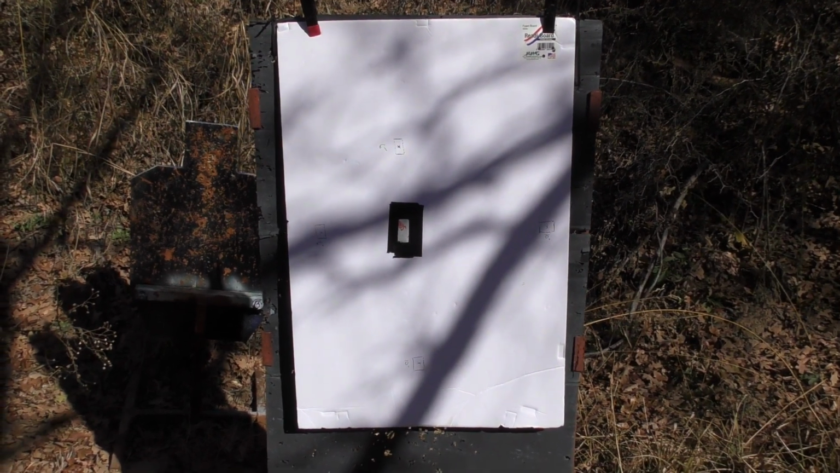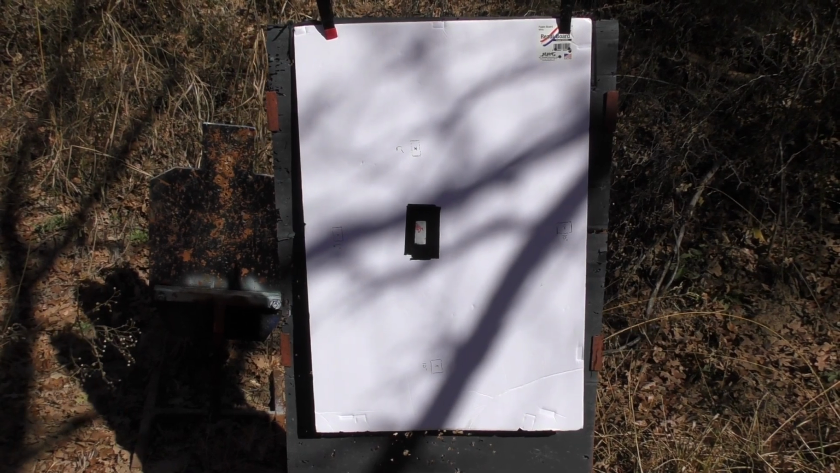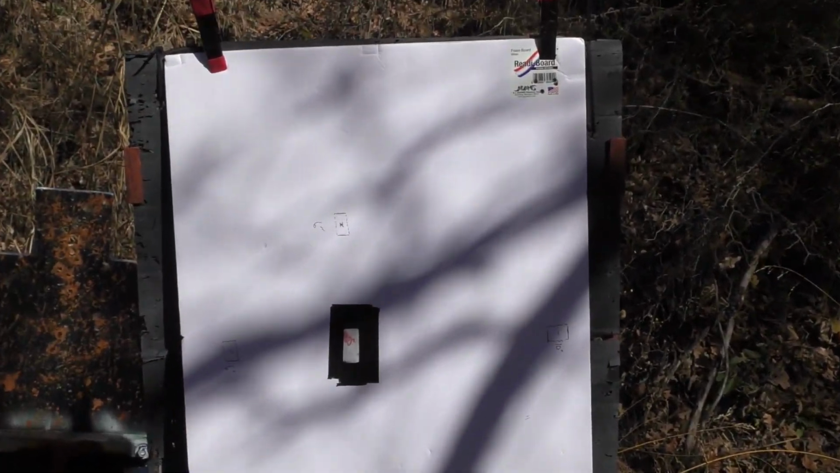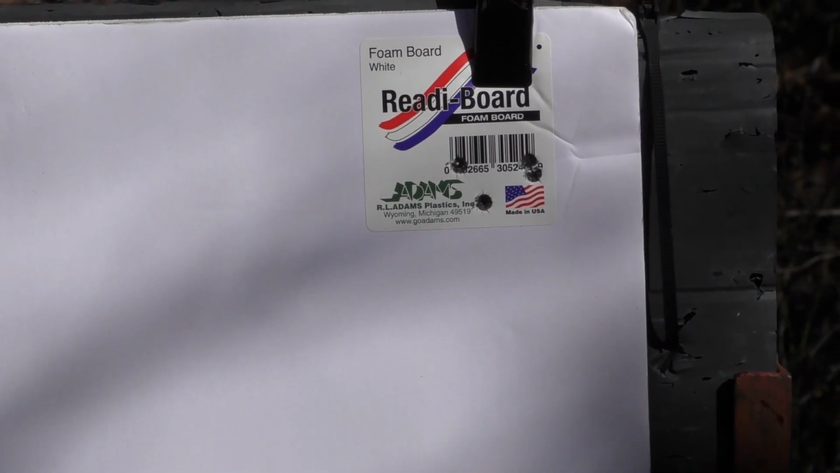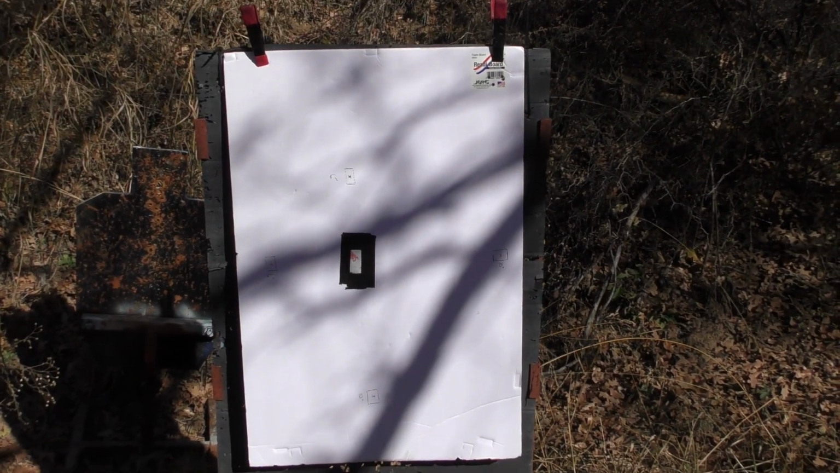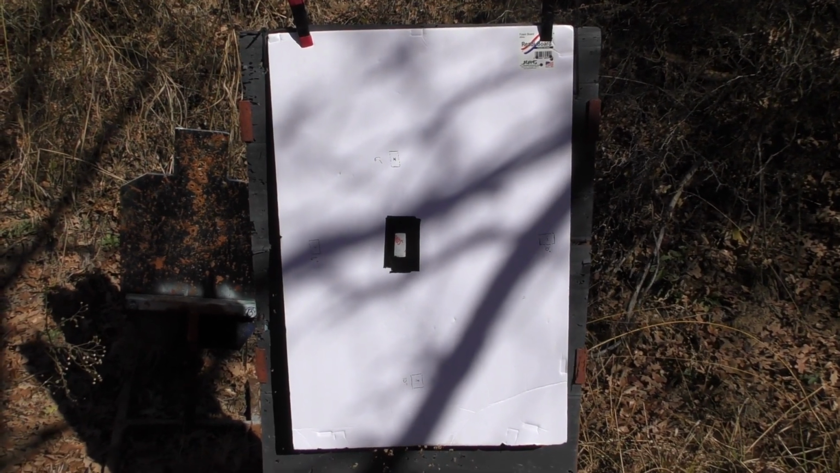Alright, so back here at 50, I went ahead and took 4 shots since I forgot to record the first 2. So our point of aim was this center chemical warmer, and our 4 impacts are up here in the upper right of this target board. So what I plan to do is paste another chemical hand warmer at the points of impact, go back to the scope, freeze the image, and dial to the points of impact. Let's do that now.